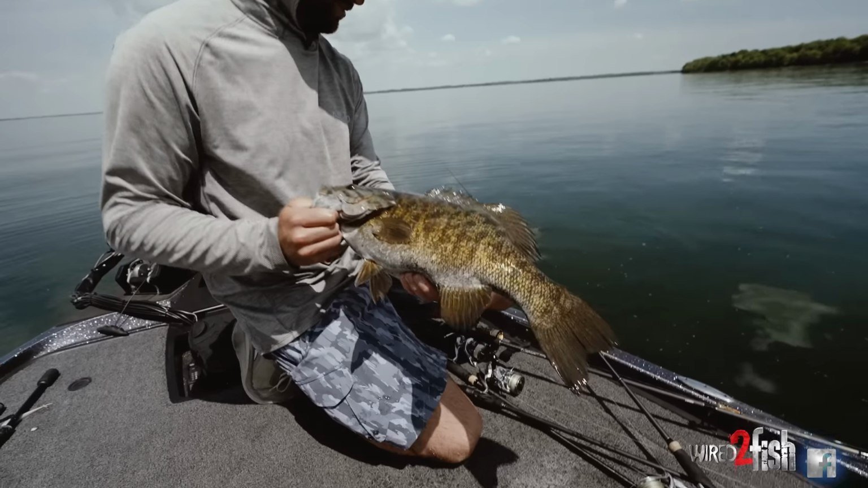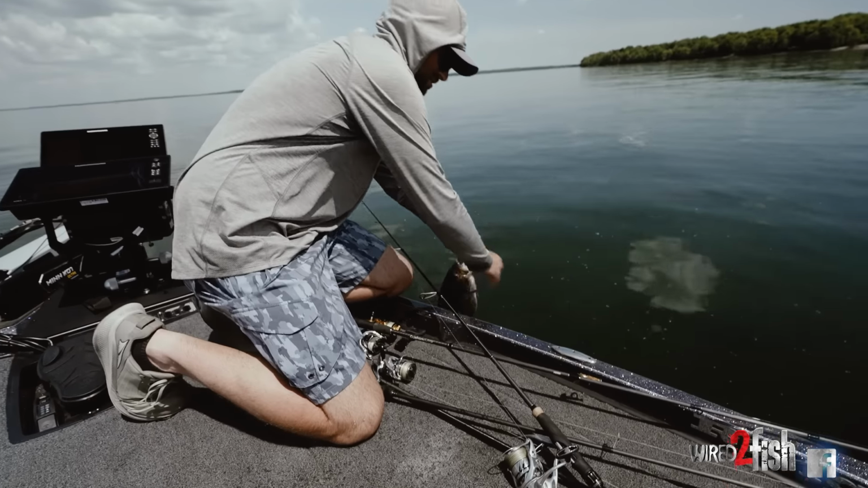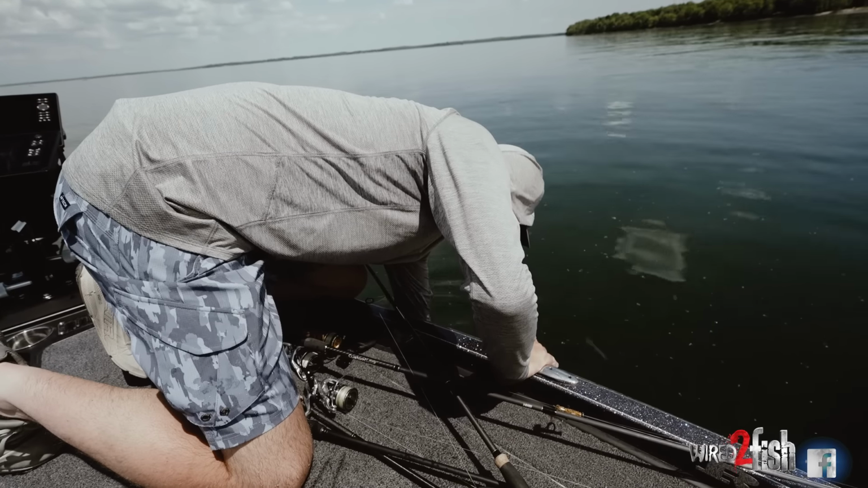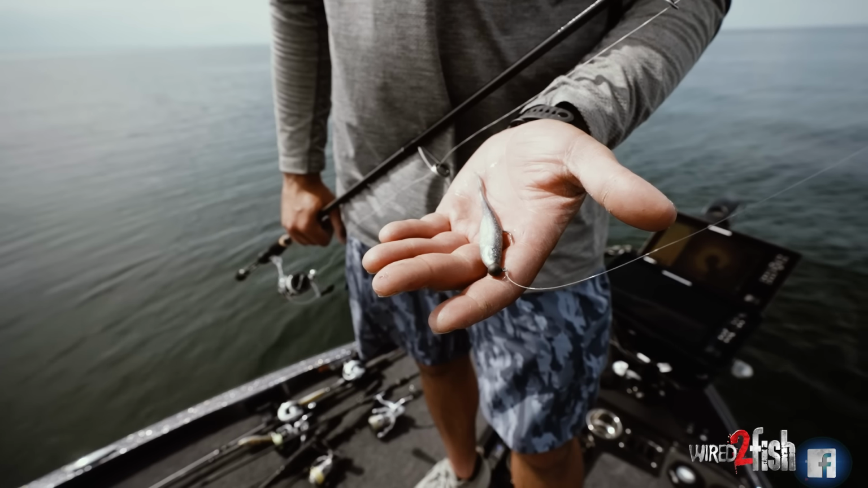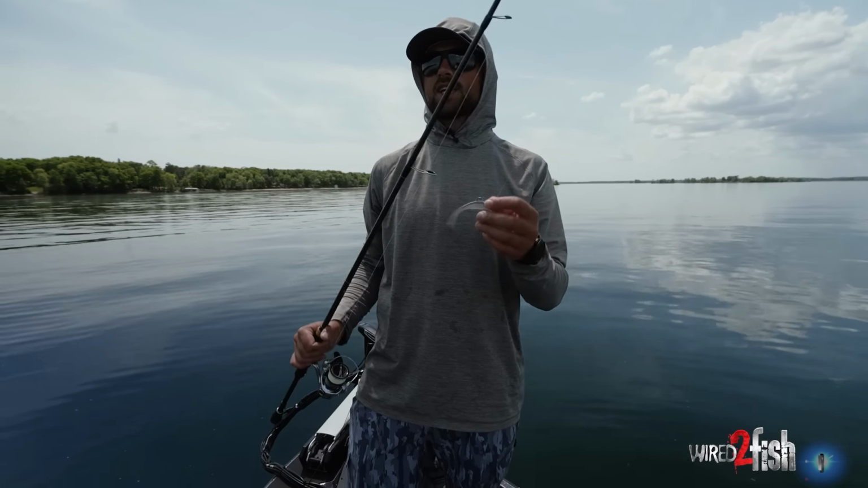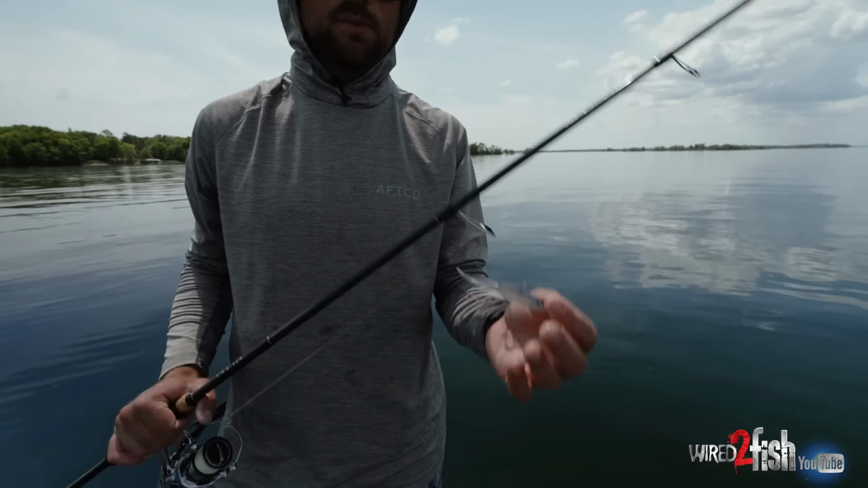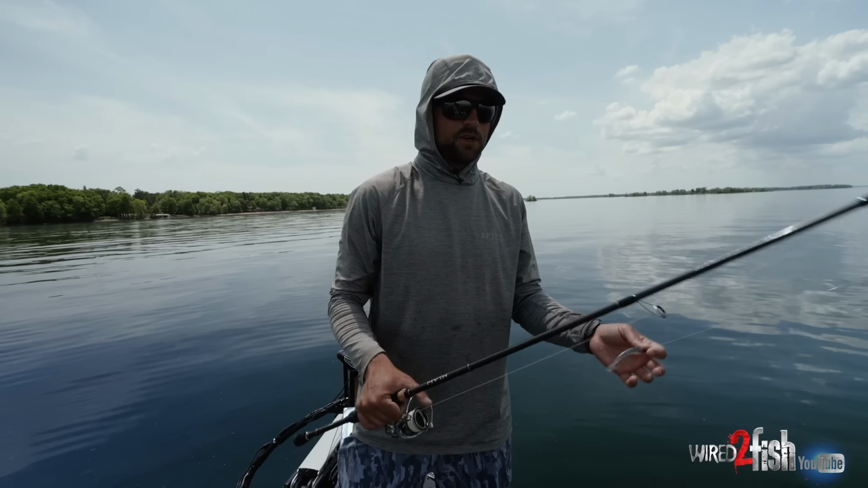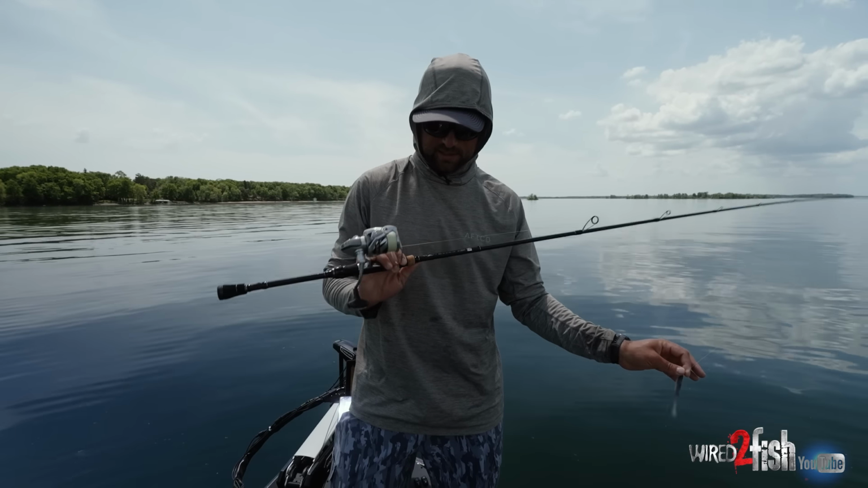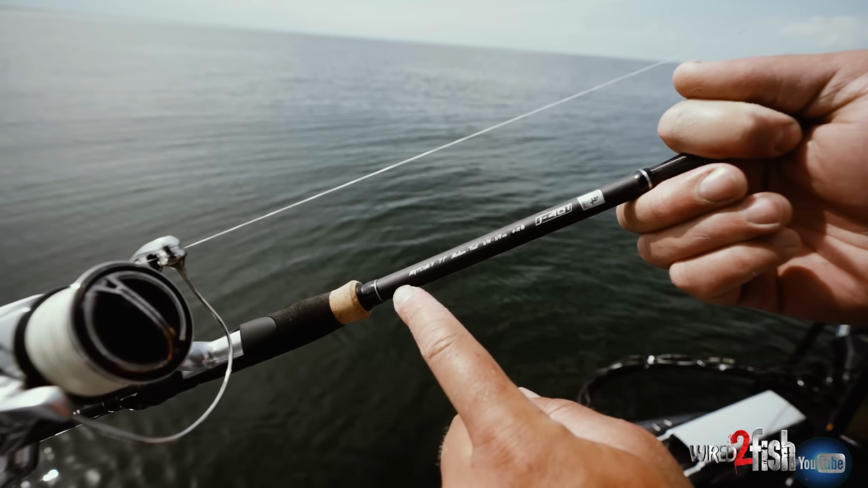Man, just running through baits. It is so much fun, chasing around smallmouth up shallow. This setup, I say little minnow, you really could use this for all sorts of things. This is a really good all-around rod. Good for minnows, tubes, Ned rigs. You could do a ton with a rod like this. Everyone has at least one of these, just a 7'1" medium, somewhere in that range.